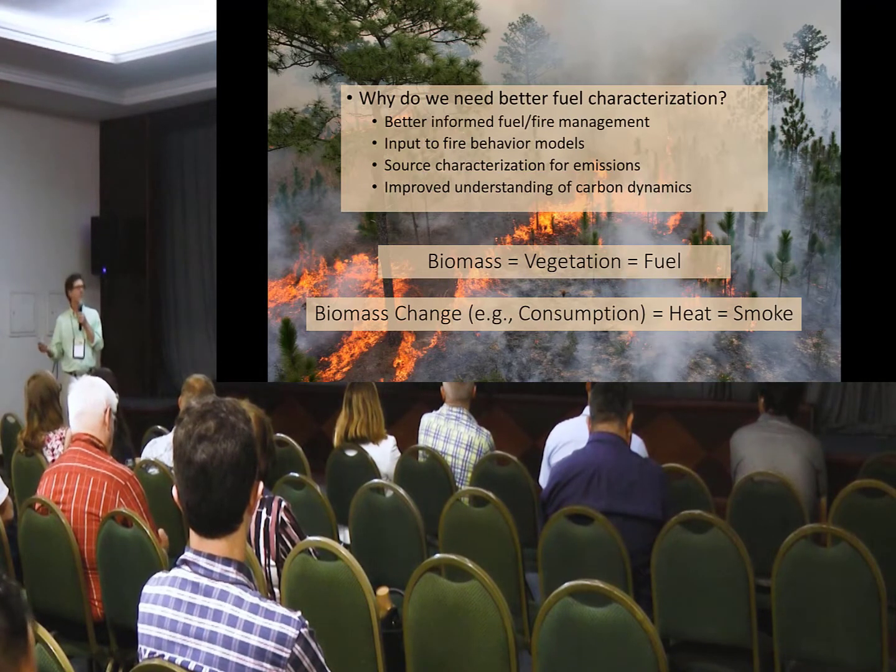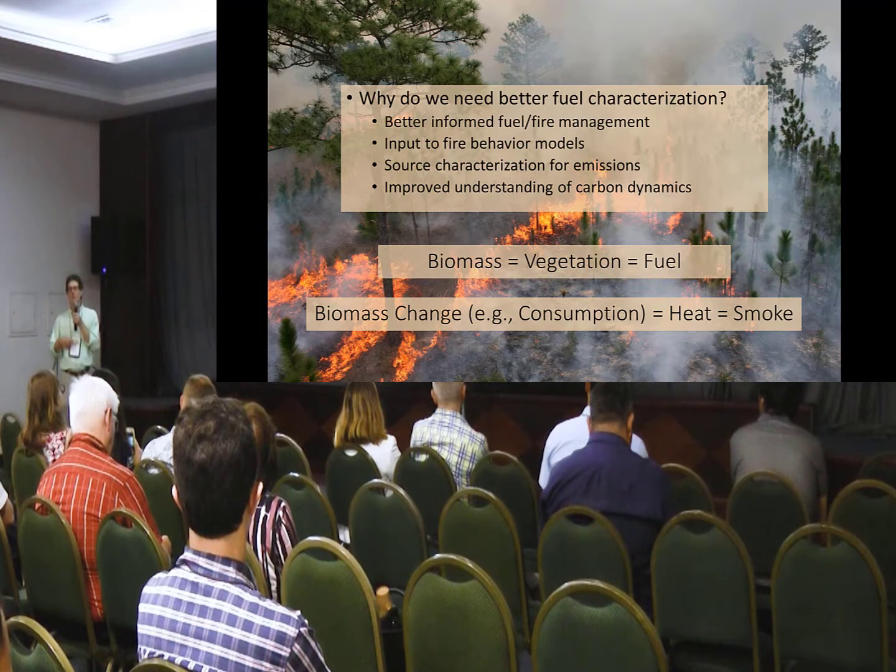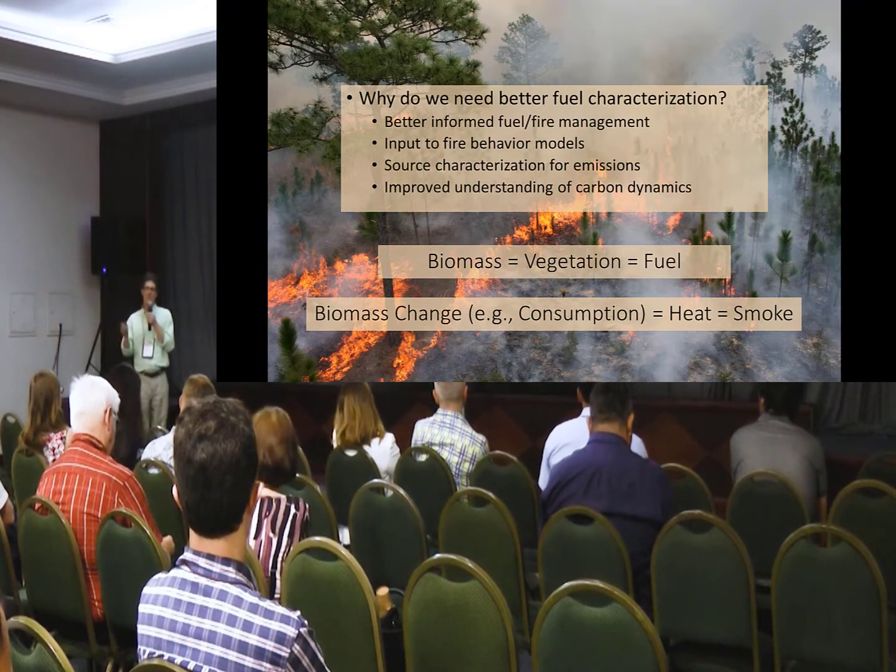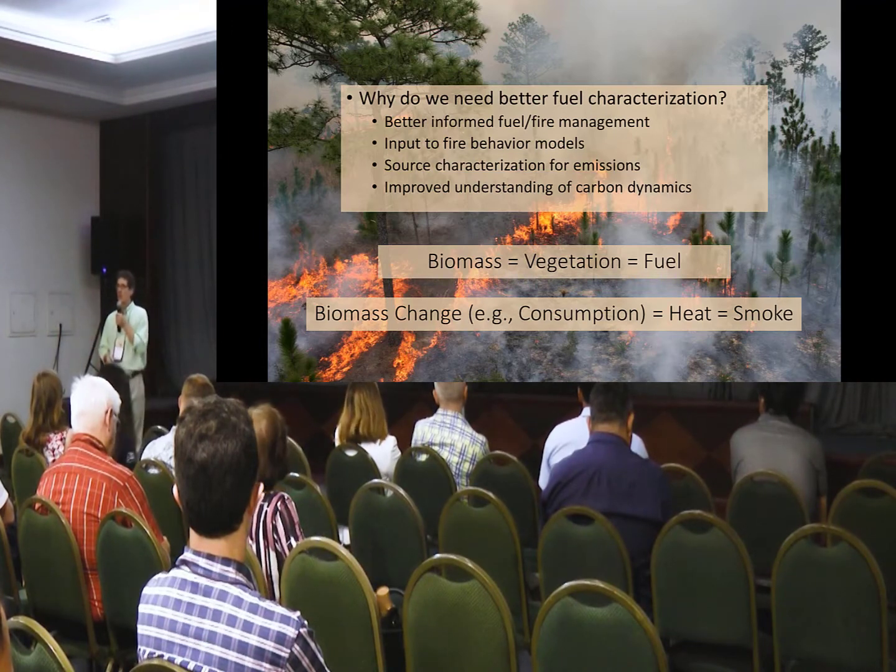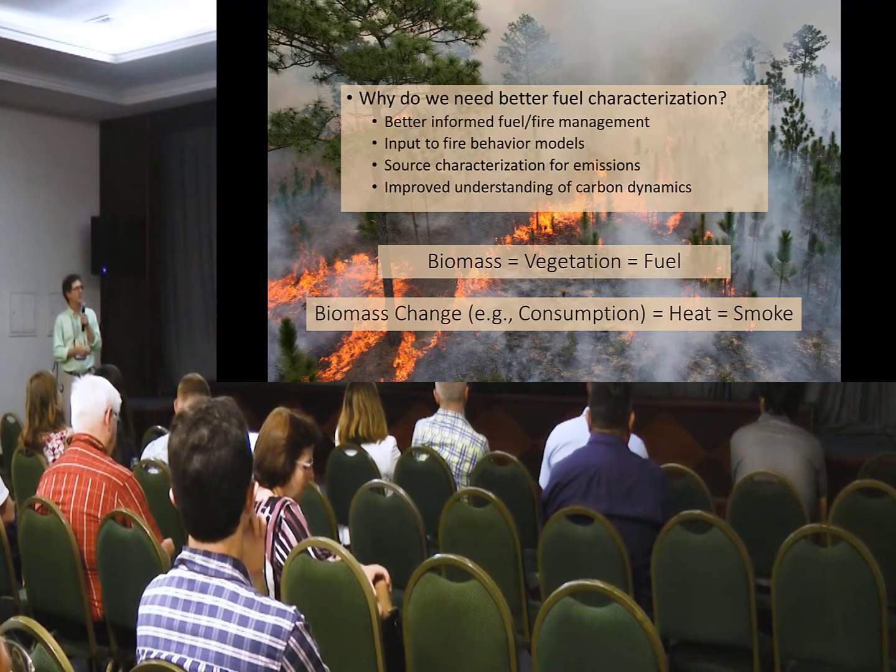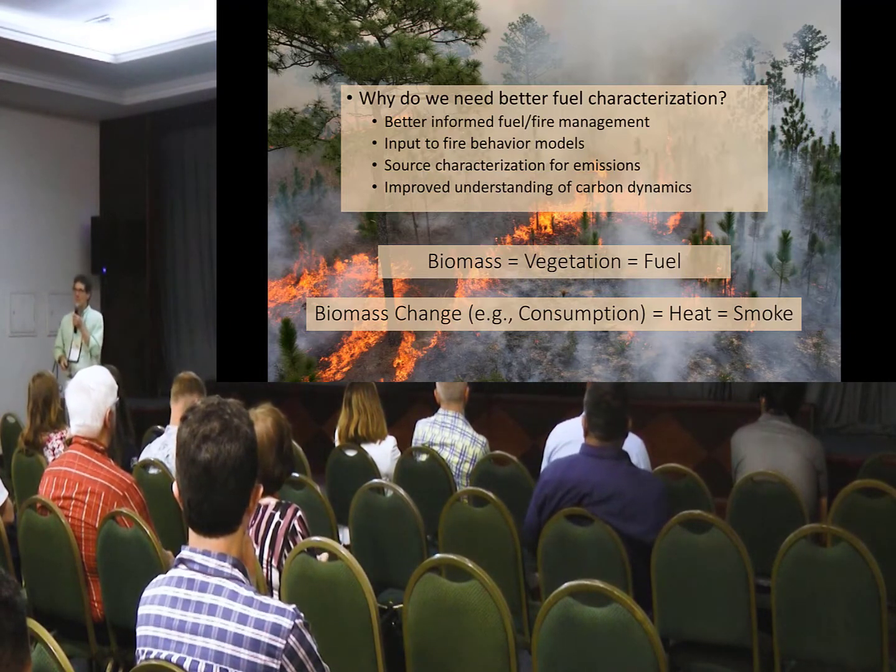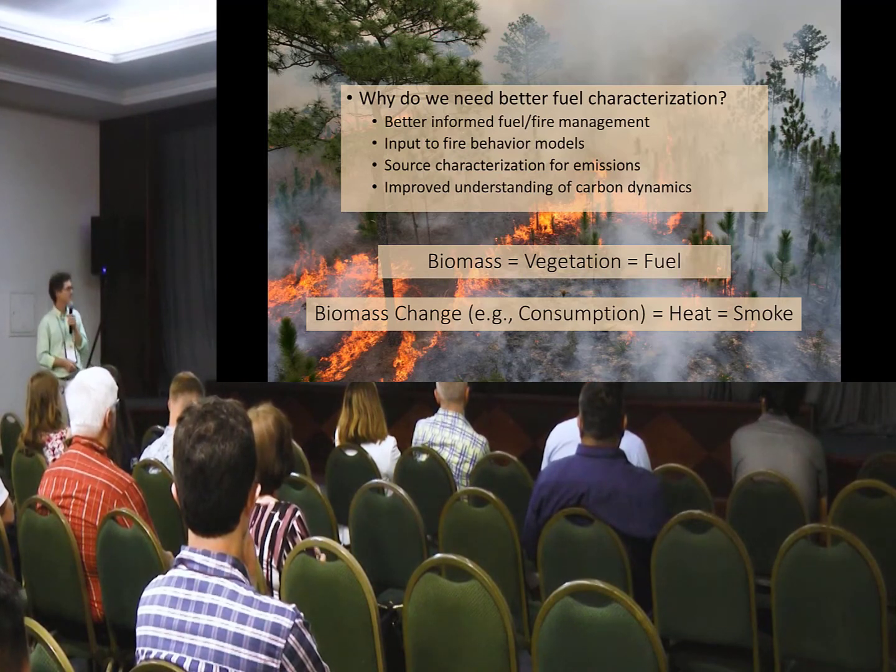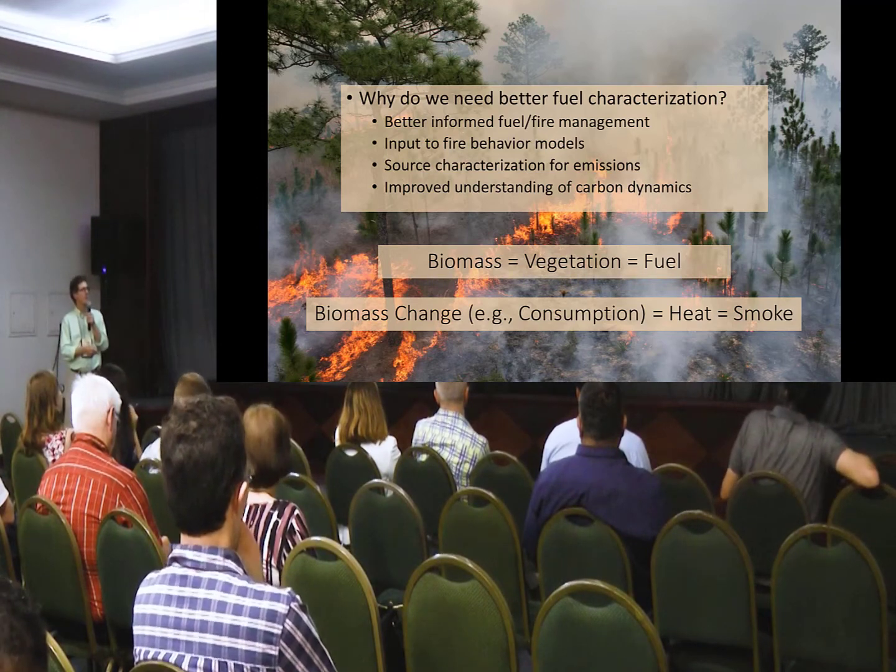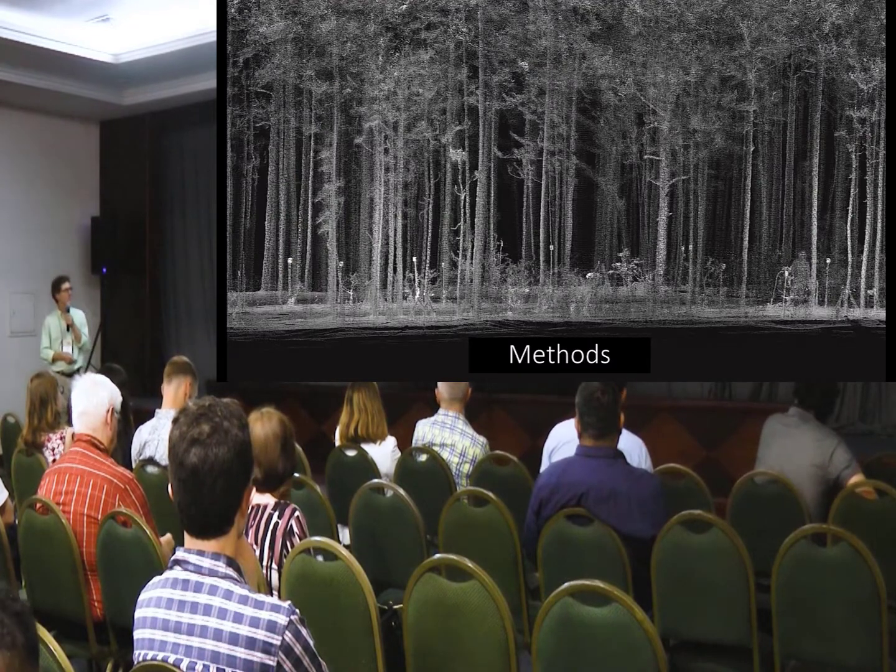Again, why do we need to do this in the first place? We want better informed fire and fuel management for these installations. With better fuels data, acknowledging that fuels are very heterogeneous, we'll have better inputs to fire behavior models, source characterization for emissions, and then maybe someday we'll care more about carbon balance and carbon dynamics in the US. Okay, but again, for this talk, biomass equals fuel, biomass change equals heat and smoke.